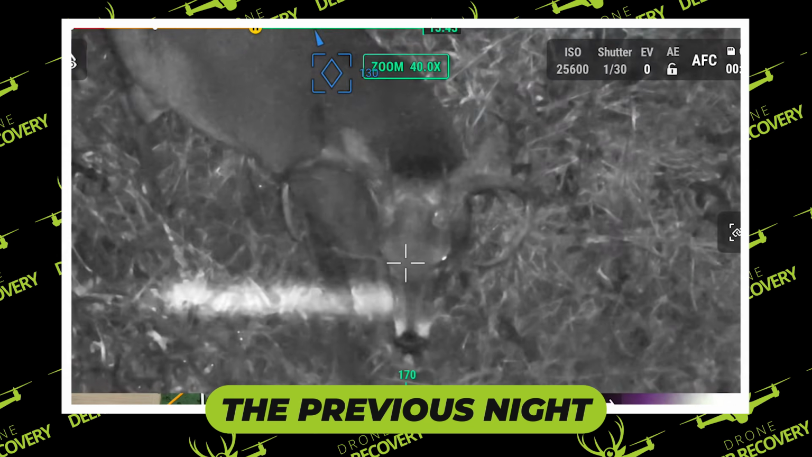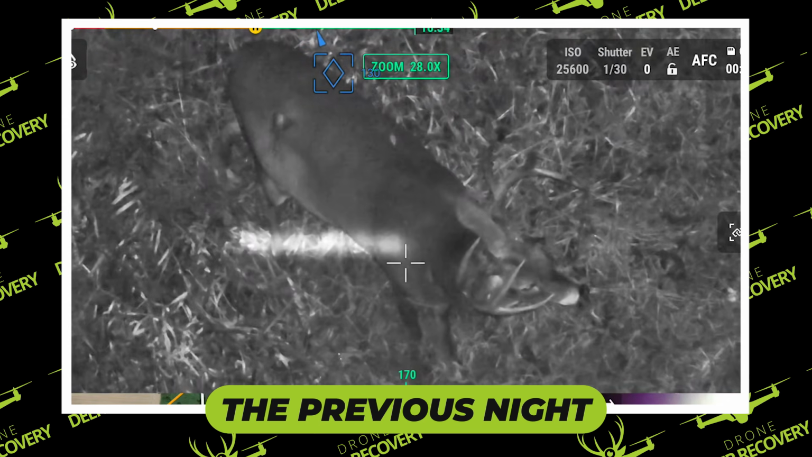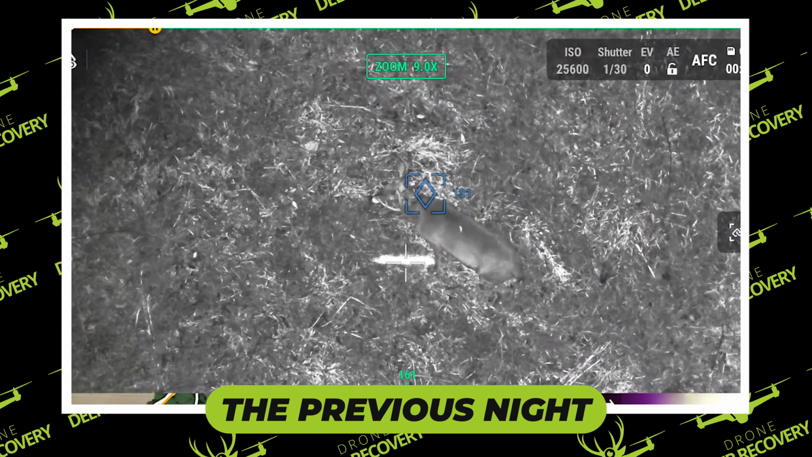Is that the right side? Yeah, that's him. Yep, that's him. Left split on 100%. That looks more like a shot there. Coming out its back right there? Is that where it's sticking out? I think that deer's gonna die. I think what happened is that buck simply came in there and pushed him out. I think he would have stayed there all night if he wouldn't have got bumped. If he beds down there, I got hope.